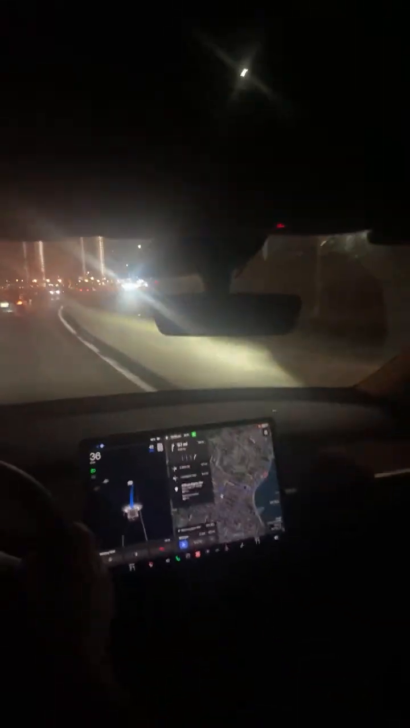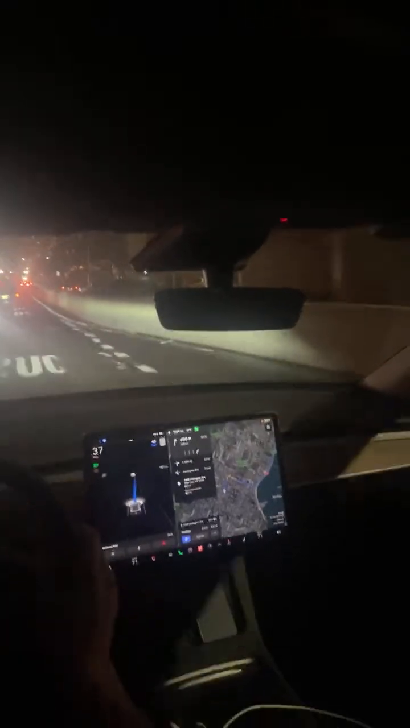All right. So we're behind this person. We're gonna get off this next exit, 96th Street. All right, the blinker should be coming on.